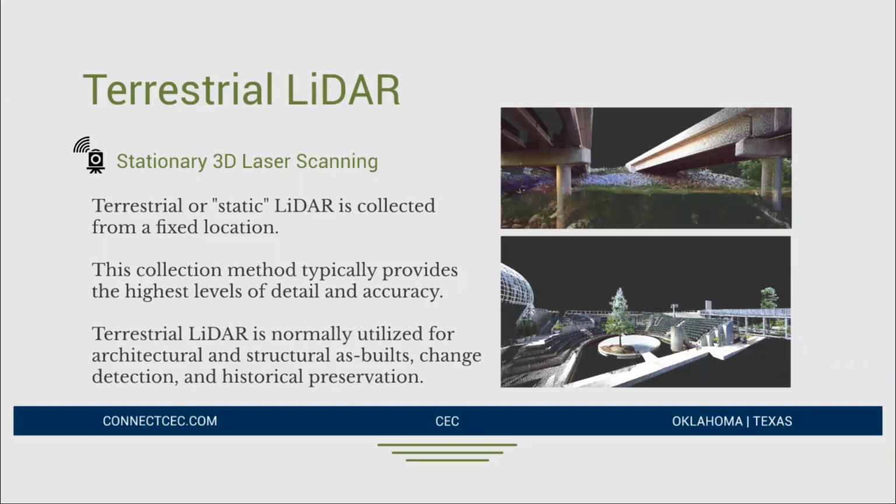Because terrestrial LiDAR is in a fixed position, you can do things like take it inside of a building. You can map the entire floor plan in 3 dimensions of an entire building. So terrestrial LiDAR is the simplest form, but it is many times the most accurate, and you're getting a lot of points, so a very high level of detail and very high accuracy.